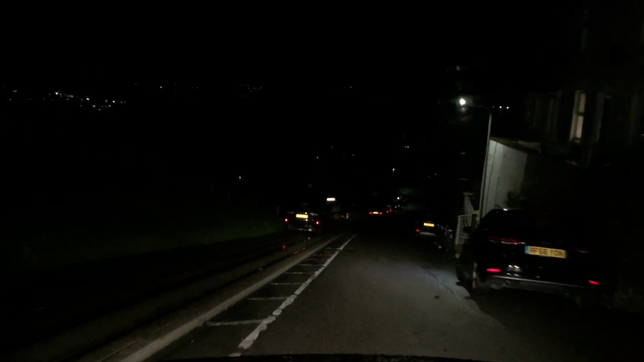Again, you can see the tramway on the left. Oh, hello. I think we might deploy some manual gearbox here, my lovelies. Oh, that's beautiful. Oh God, can you see? You're not going to see that, are you? Oh, you can just see the curve of Llandudno Bay. Absolutely beautiful.